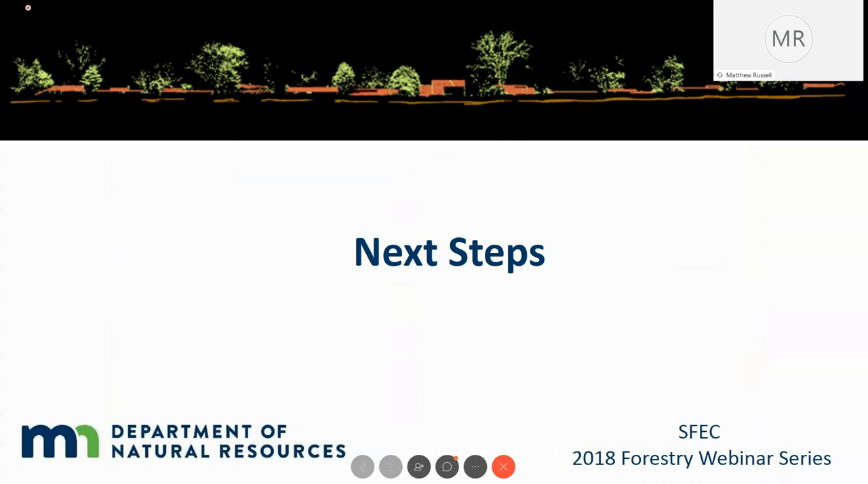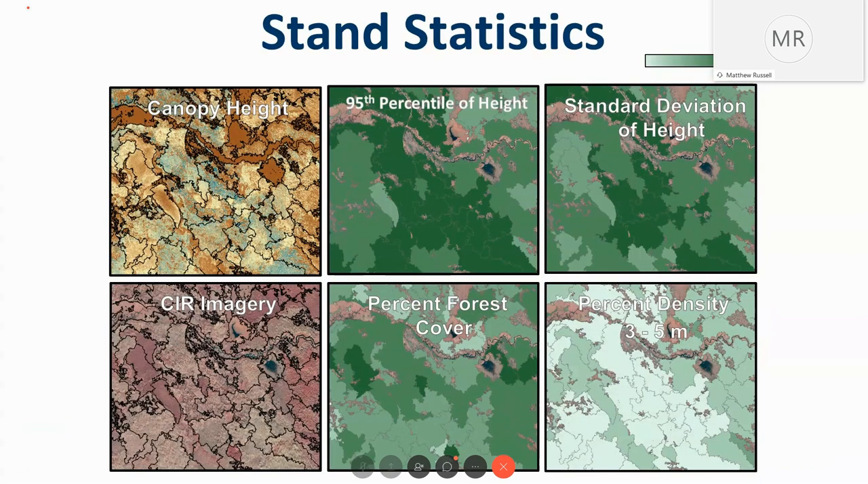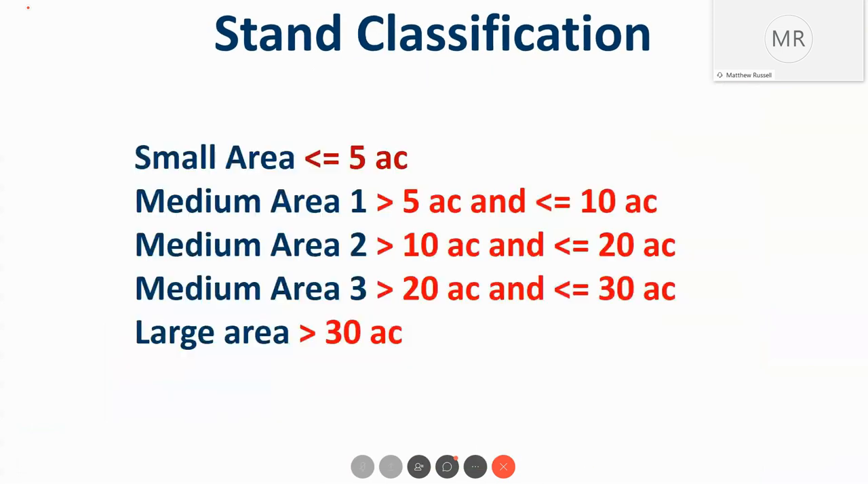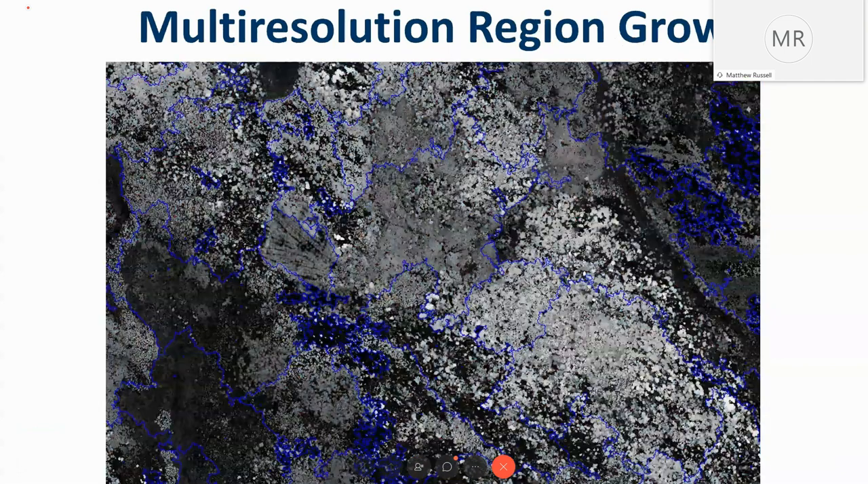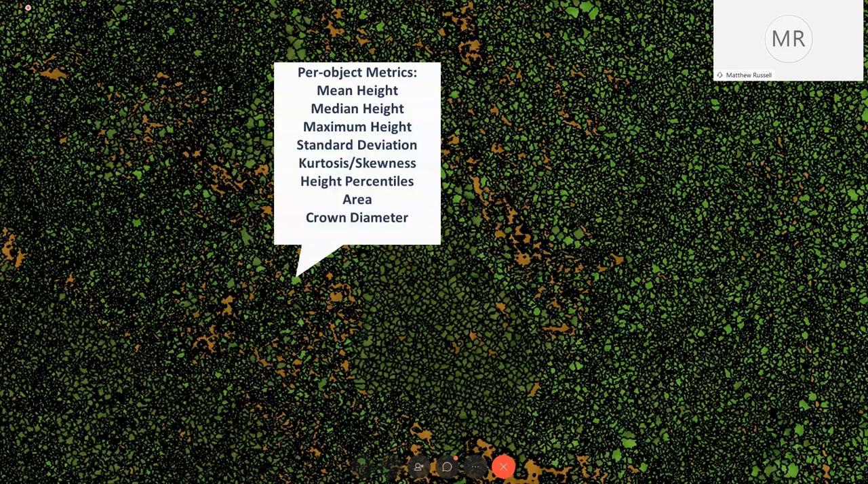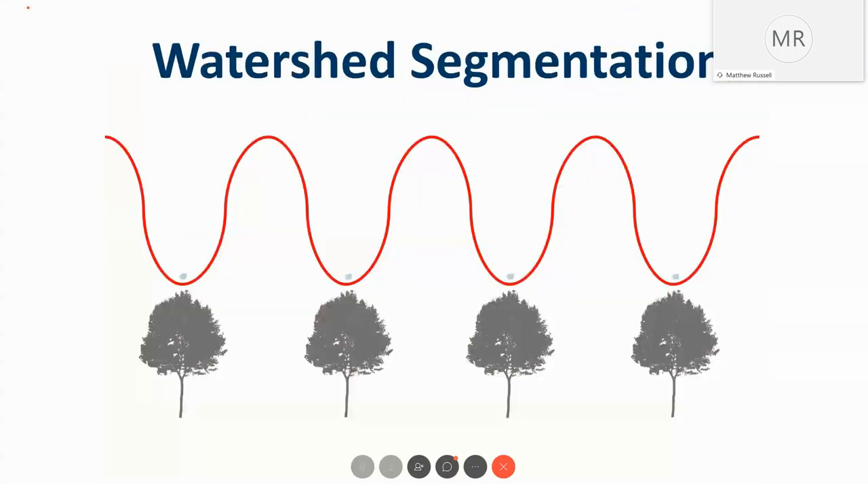Yes, Dennis, we do have a question going back to the raster classification. At what resolution was the raster classification performed? That's a good question, and I should be able to answer that. I think it's 30-meter resolution, where is that?